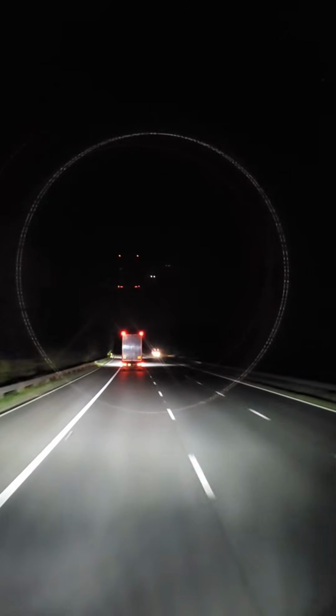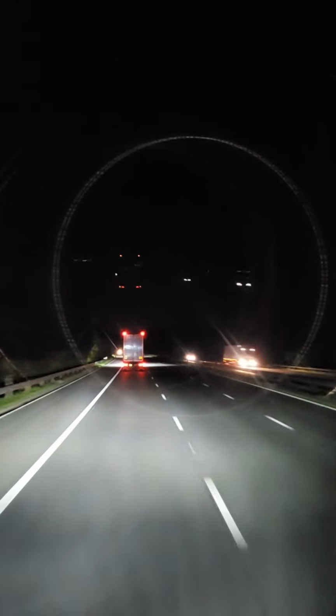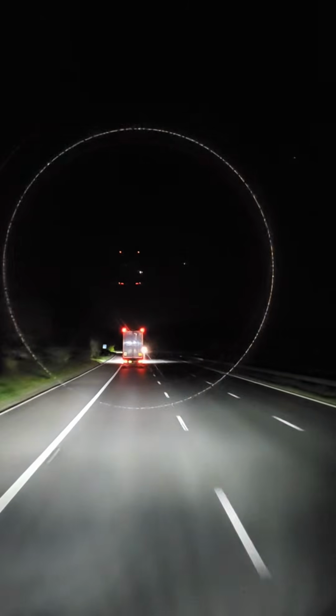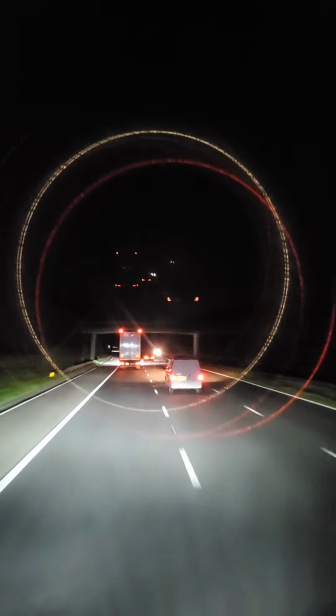Then I'm going to get on the M42 and travel on the Birmingham ring motorway, and then get on the M6 and travel over east to get on the M1 and then down to Crick.